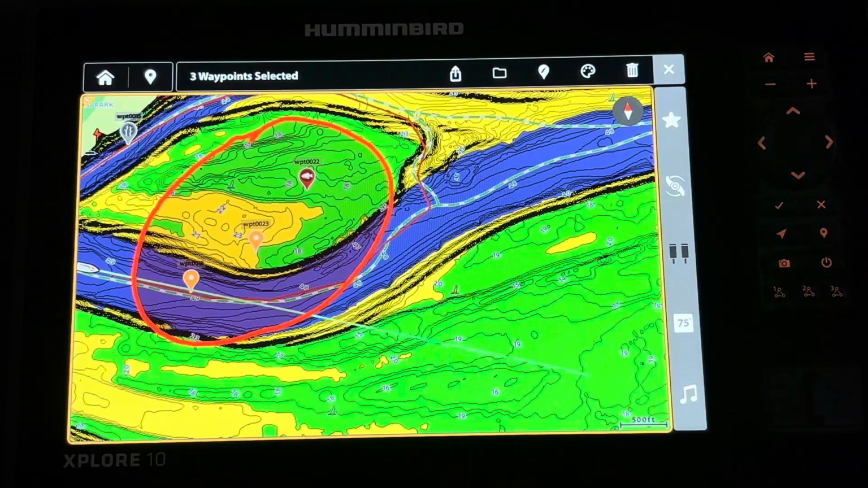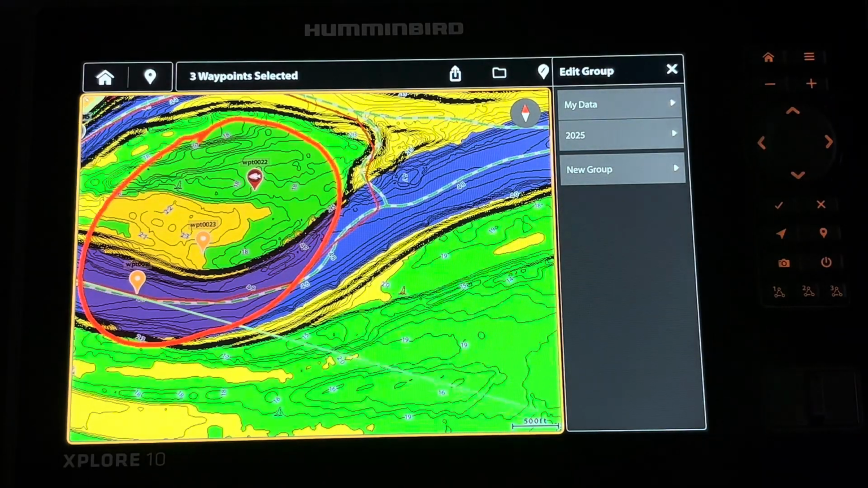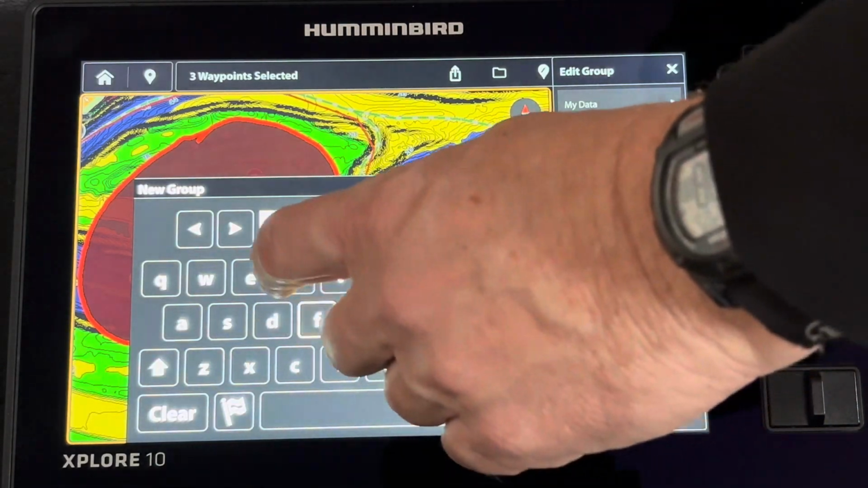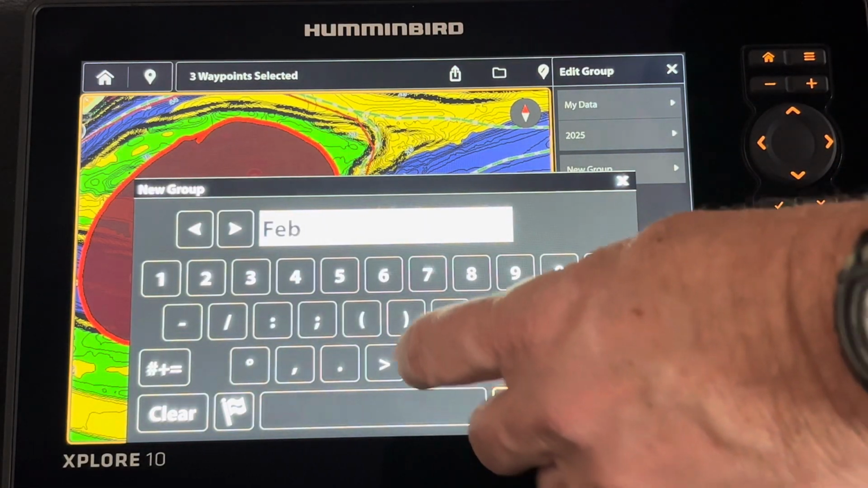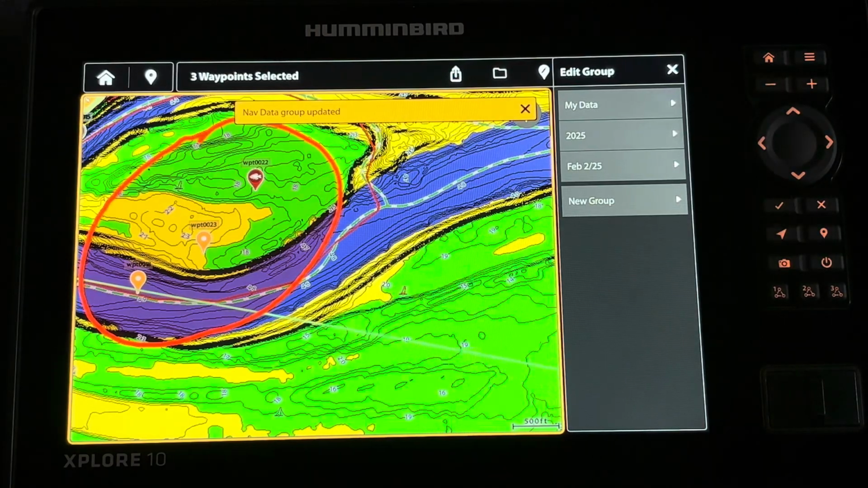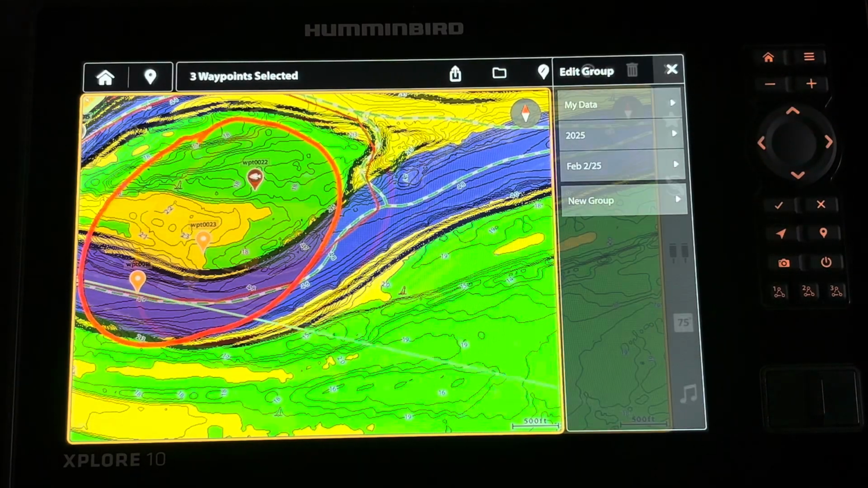Let's say I found these waypoints on February 2nd, 2025. I can make a folder and make a specific group. I'm going to go New Group, and I'm going to start by saying, let's go to February, and we're going to leave a space. We're going to change to numbers. We're going to go 2nd and 25, and I'm going to save. So those waypoints that I found on this specific day are all going to be grouped under February 2nd, 2025.